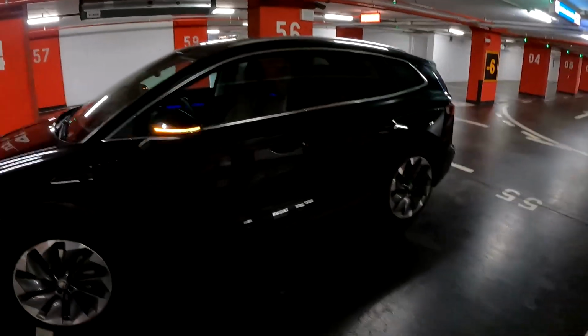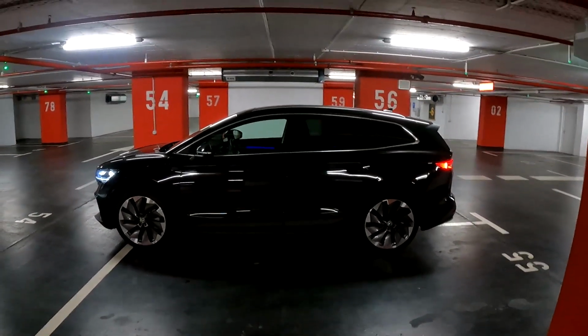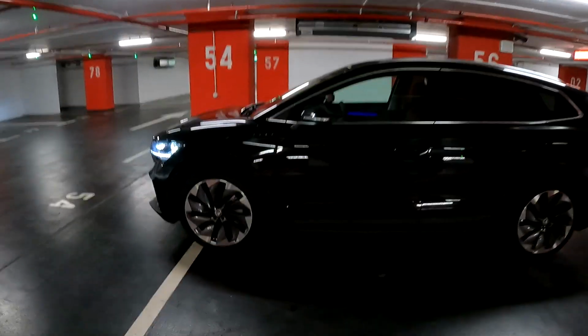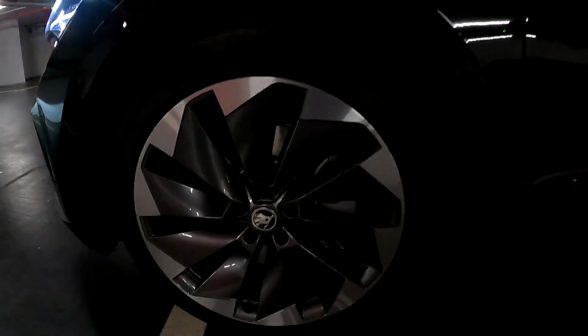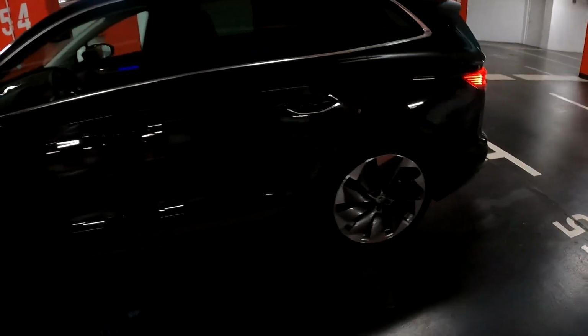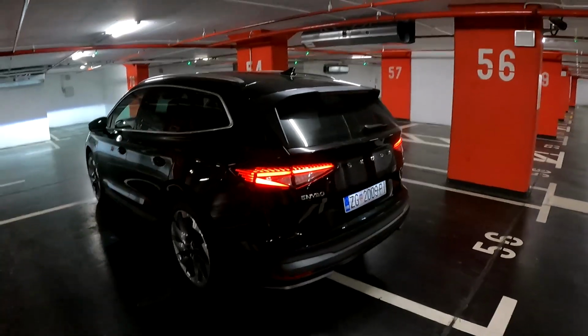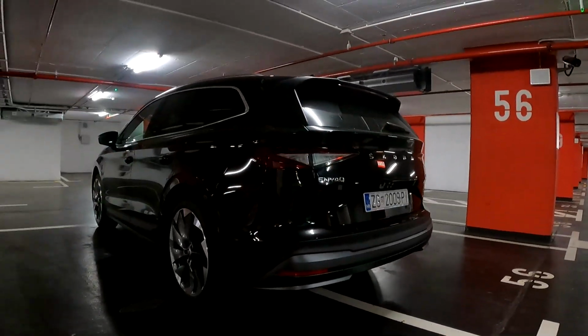Let me show you this. So you have the puddle light that says Škoda, and the side profile is here. 4 meters 65 is the length, so really a long car, very practical. Beautiful wheels, 21-inch, so those are the optional wheels, of course. 18-inch is standard. And then at the back, my favorite view of the car from this angle, just magnificent.